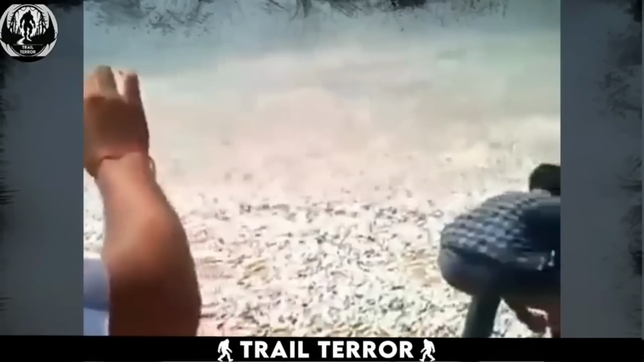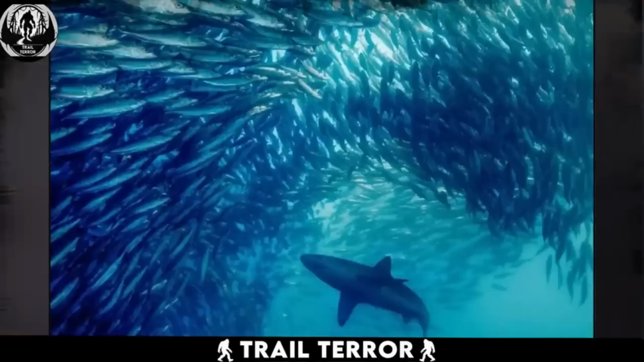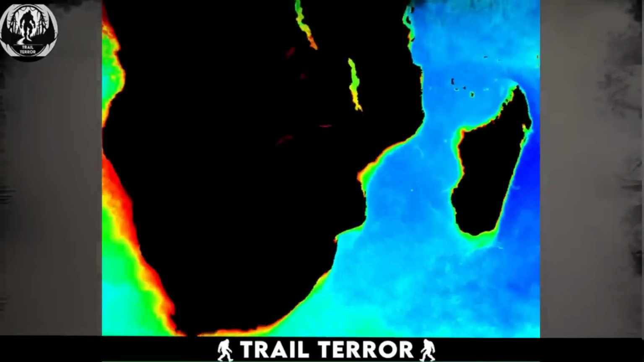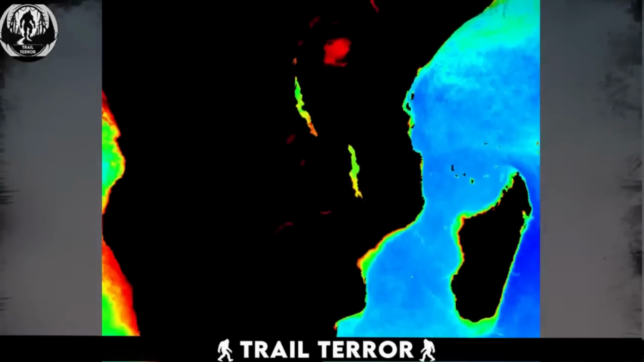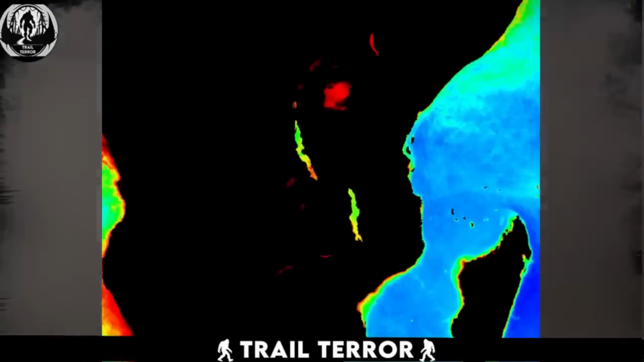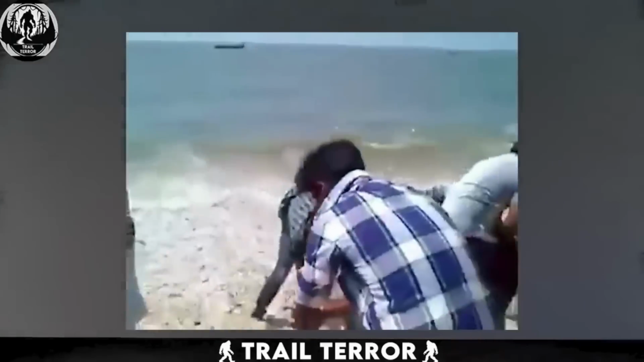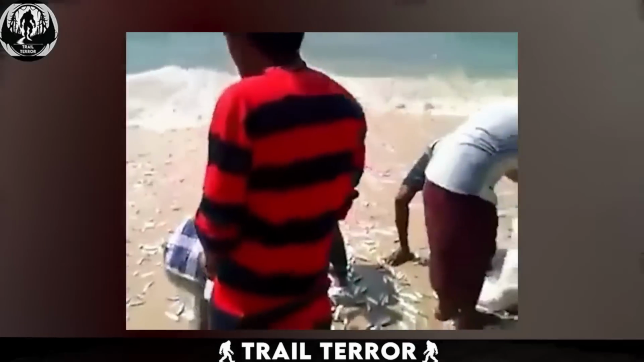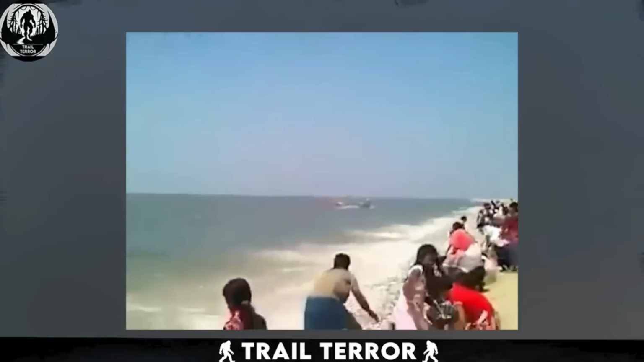It's not a miracle, but rather a natural phenomenon known as the sardine run. This incredible event involves the migration of millions of sardines from their usual cool, temperate habitat to the warmer subtropical waters of the Indian Ocean, along the east coast of South Africa. So, what you witness in the video is likely the result of these fish mistaking the beach for warmer waters and swarming towards it in a frenzy. It's a spectacular sight to witness and a reminder of the wildness of nature.